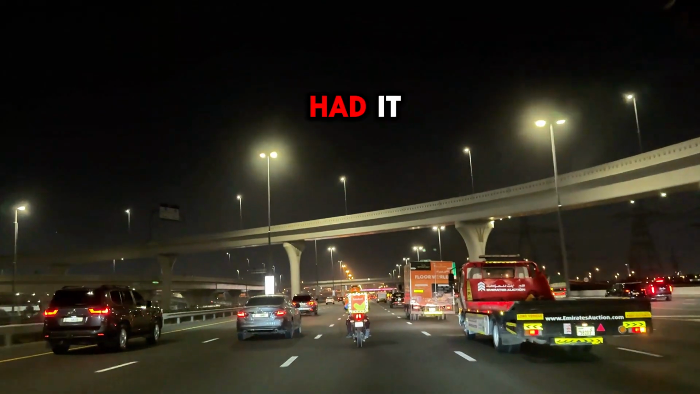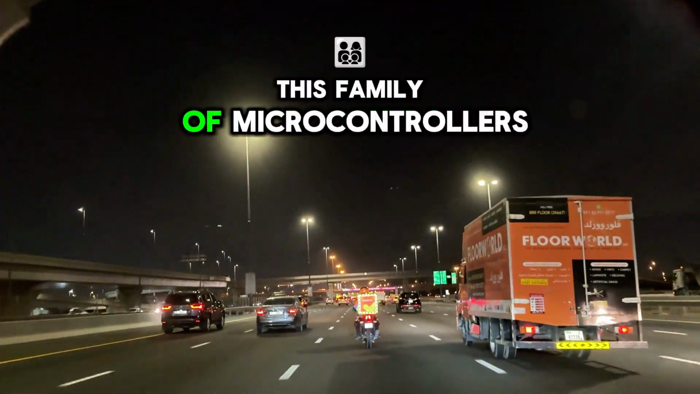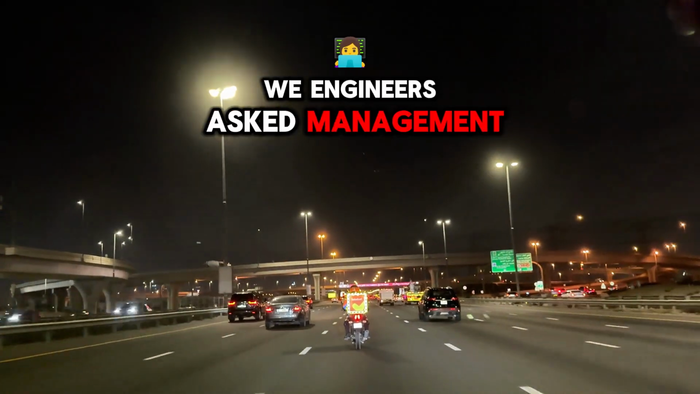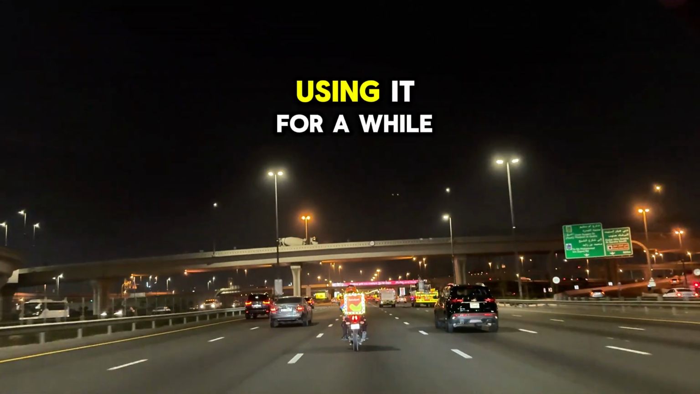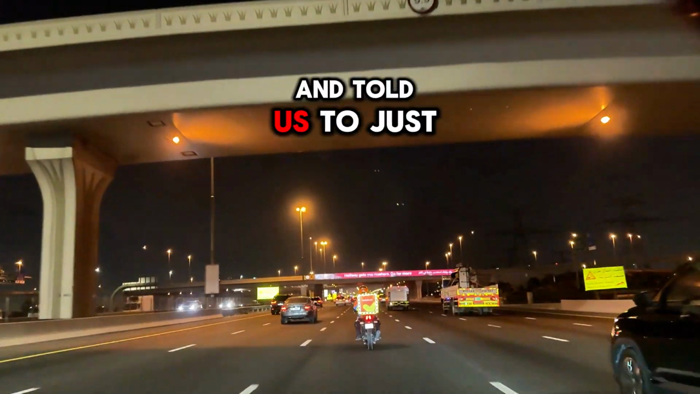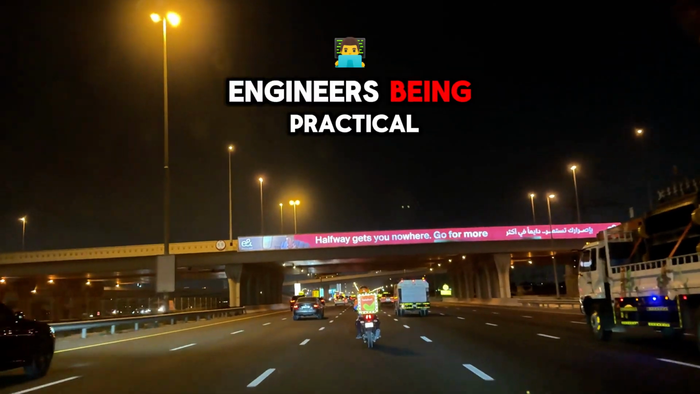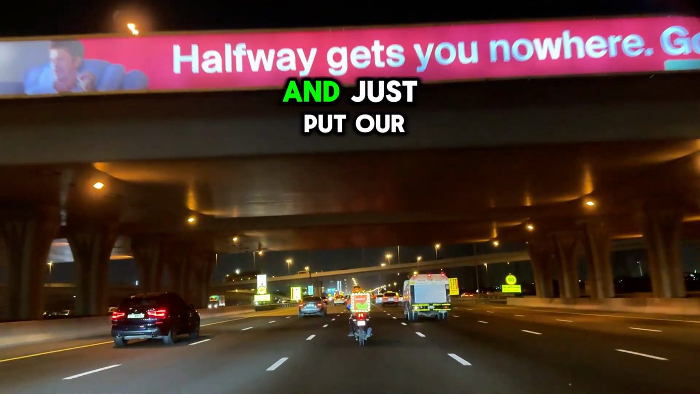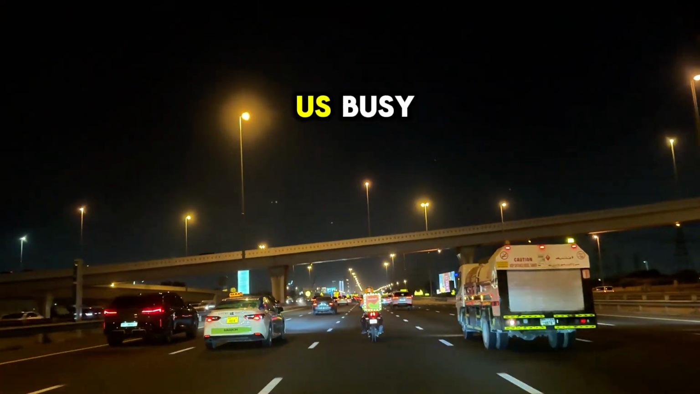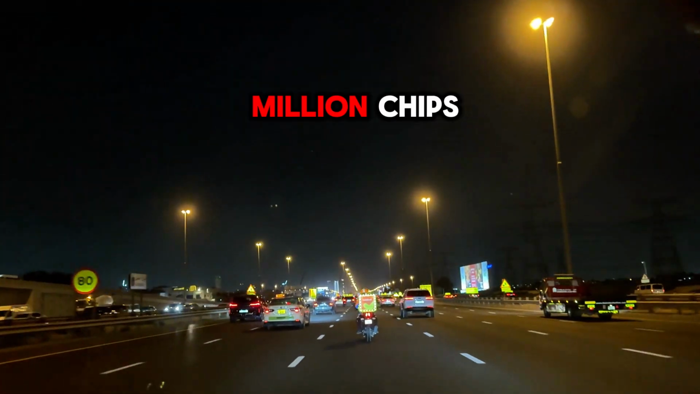The first month we had it, our CTO and marketing VP planned our whole new product line around this family of microcontrollers. So, at the end of the month, we engineers asked management to buy this for us, since we would be using it for a while. The engineering VP saw the price tag, and told us to just rent it. Surely, we would be done with it soon. Engineers, being practical, forgot about the objection and just put our noses to the wheel. The CTO and marketing made plans to keep us busy, using this microcontroller line for a while. They pre-ordered a few million chips.